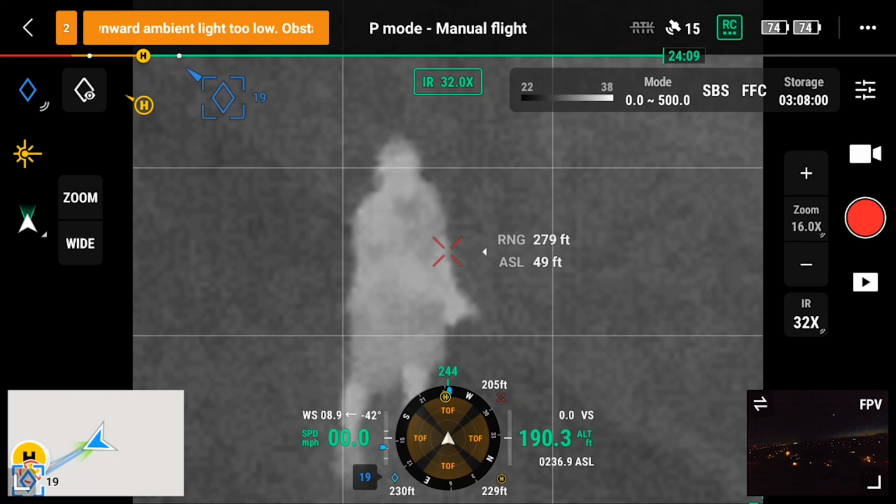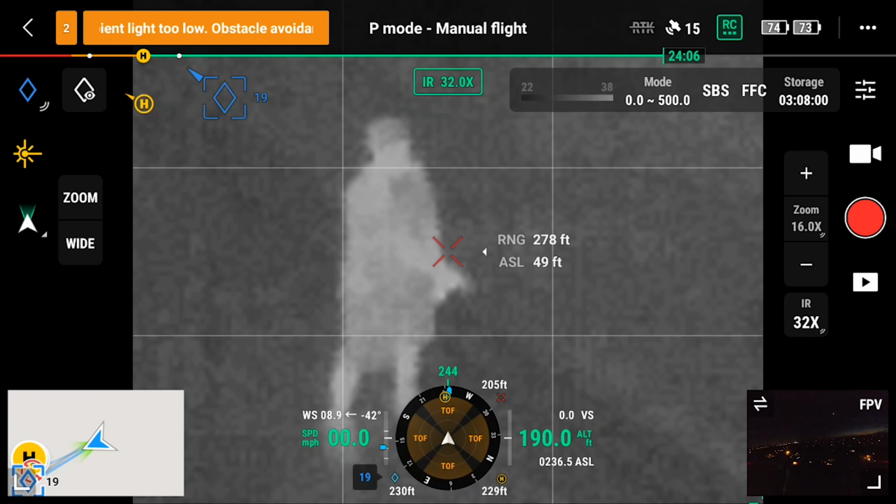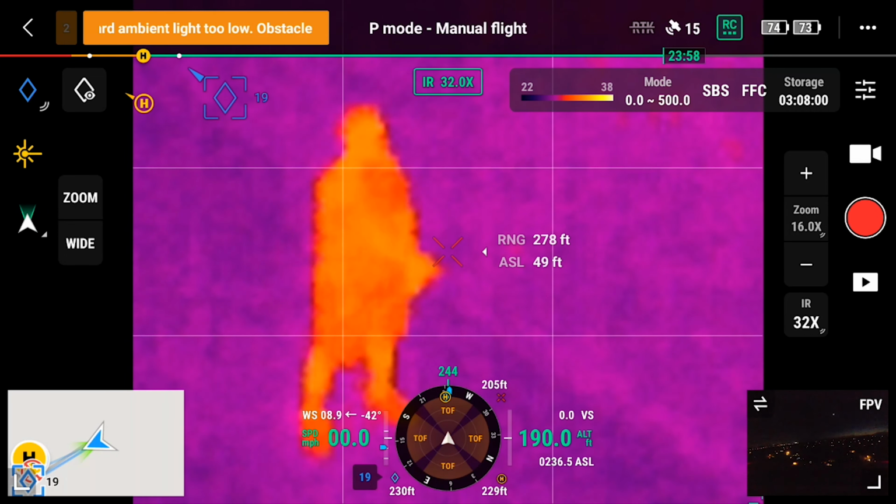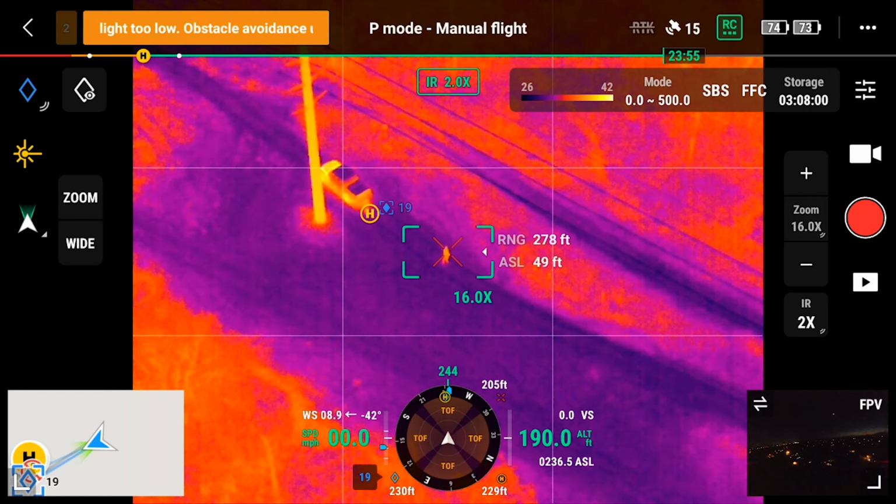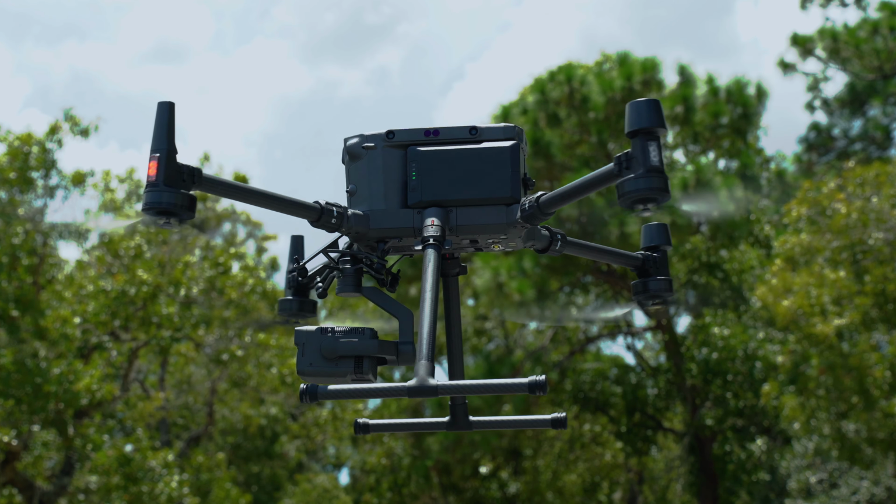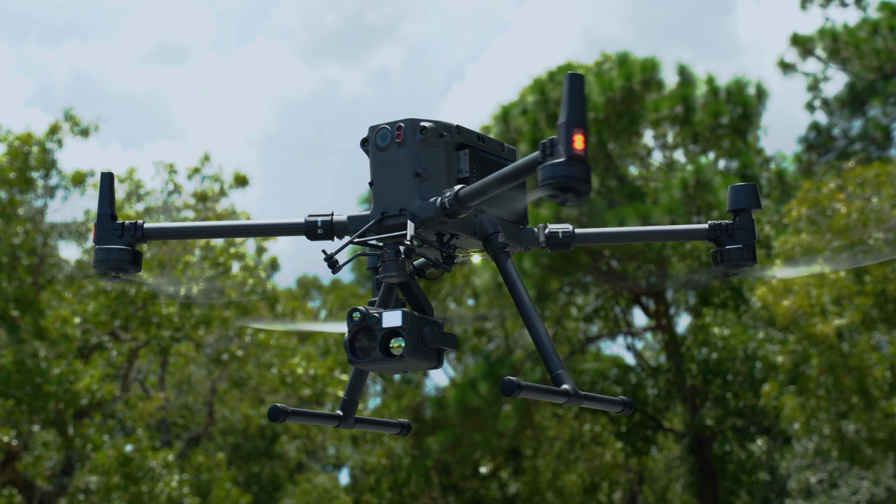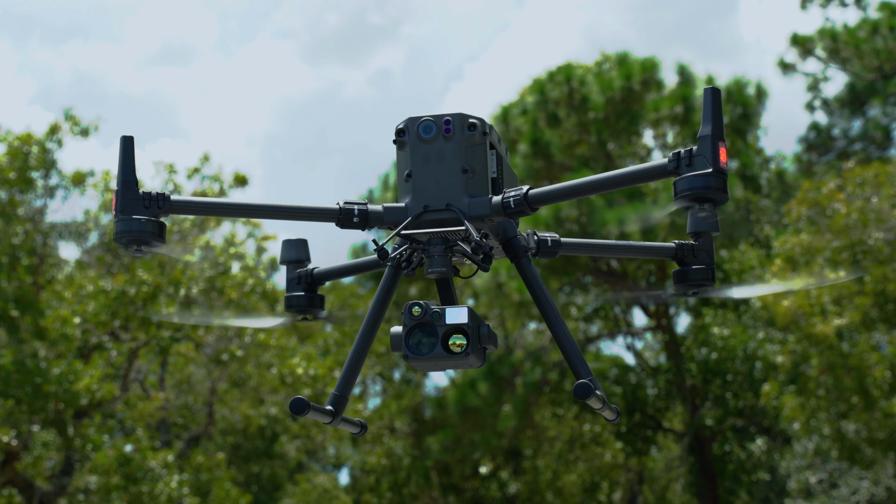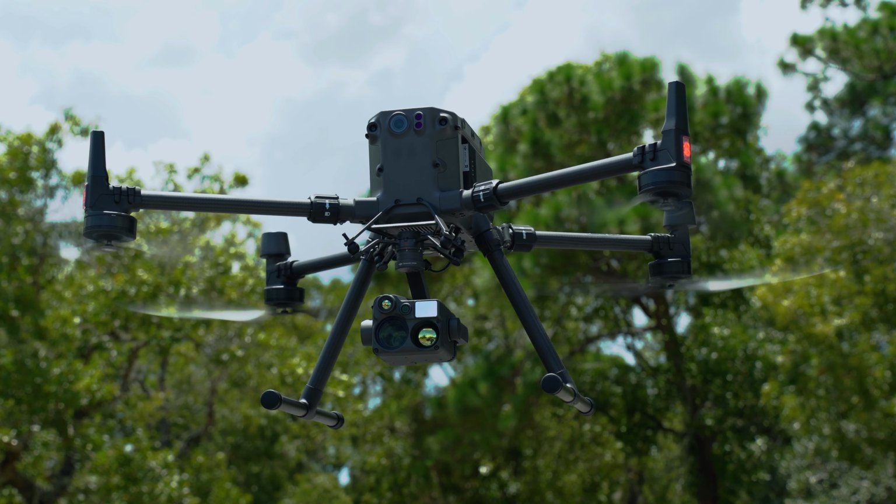So that's the capabilities of the H20N. And in low light, it's pretty damn impressive. And I would say it's pretty much top notch as far as search and rescue goes and nighttime operations. Alrighty, so I know that was a lot of information to unpack, but I've got to say, I'm honestly impressed with this sensor. I'm honestly impressed with the capabilities of the Matrice, and it just keeps getting better as they produce more and more cameras for this unit. It's honestly the Swiss Army knife of drones, if you ask me.